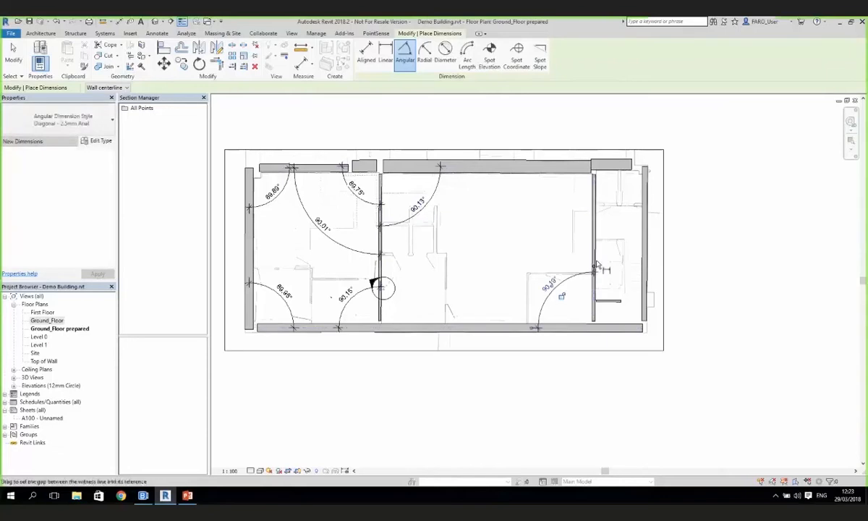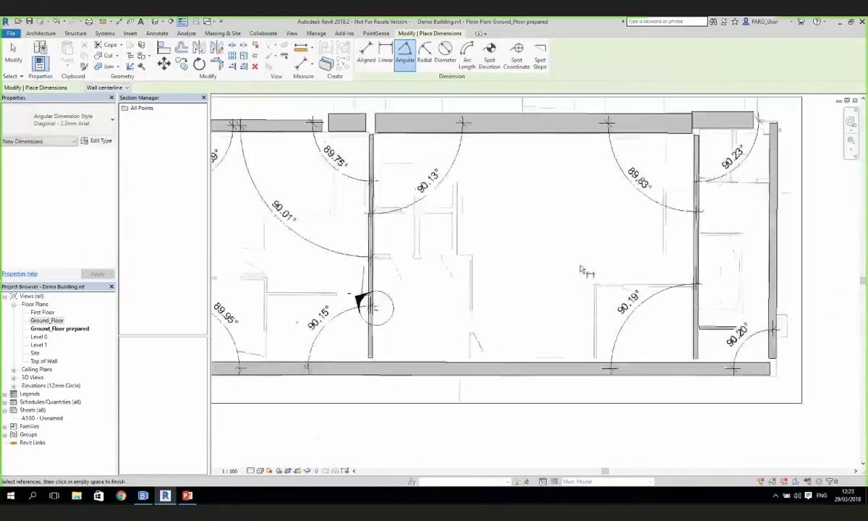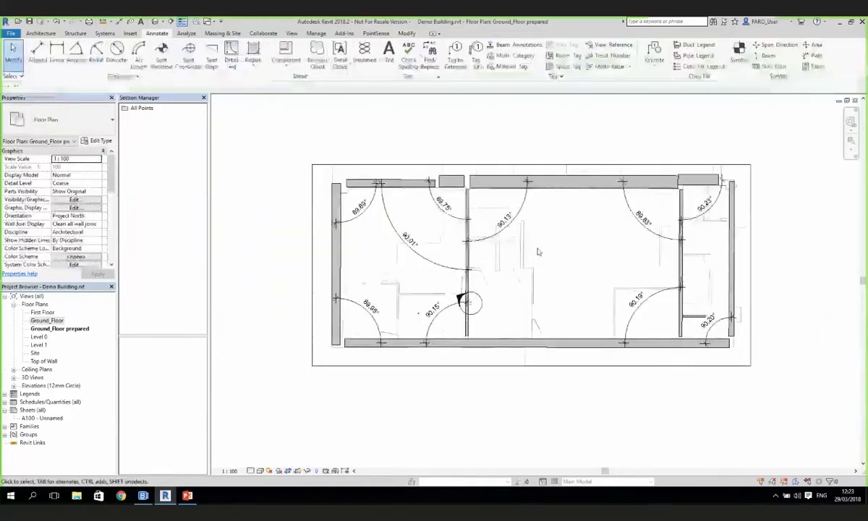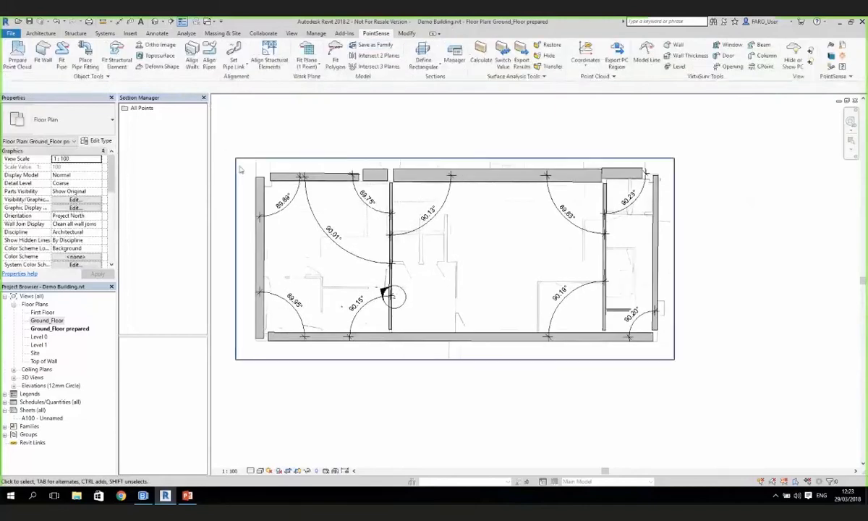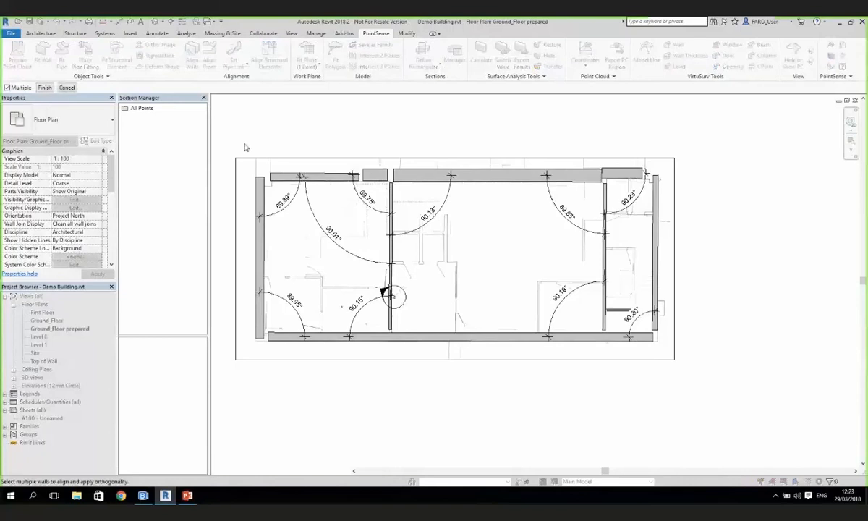And the reason I'm doing this is because I'm going to show you that when we join these together, it will be sort of as per the real world, or as per the point cloud, if we choose it to be. So let's go now and go to PointSense again, and we're going to go to the Align Walls tool, and I'm just going to select those walls, okay, and press Finish.